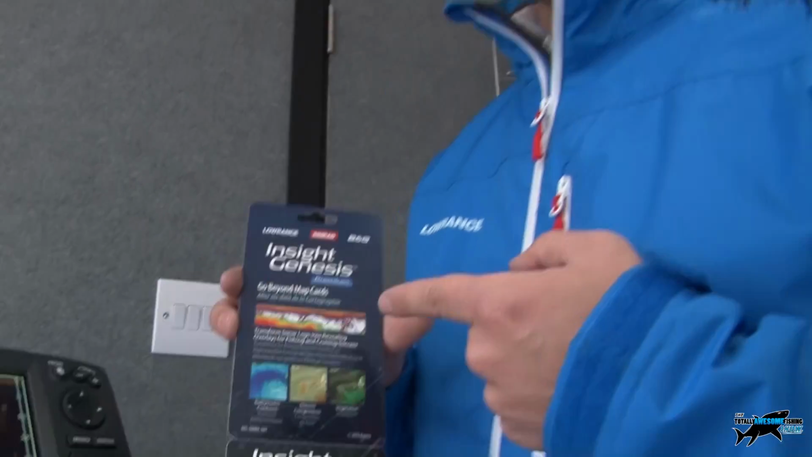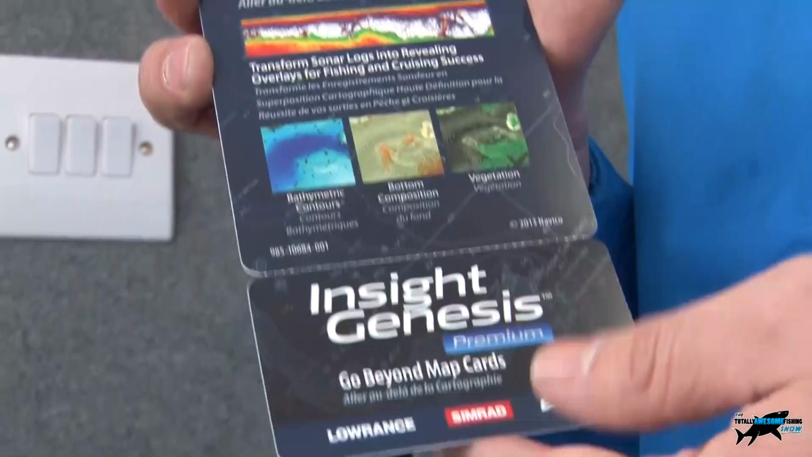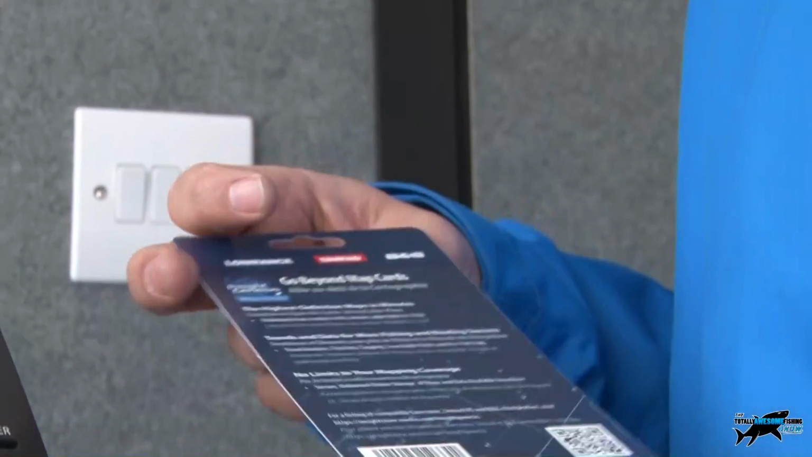Now this comes in a scratch card form, which you can buy through your retailers, or you can buy it online. It's actually a subscription. What it allows you to do is go out on these units and log that sonar information. If you have a combined GPS and sonar model, you can set it to log that data to the SD card. So if you're in an area like an inland lake where there's not a great amount of chart information, you can log that data, take it back home to your PC, sign in on your account, and transfer that data into your account.